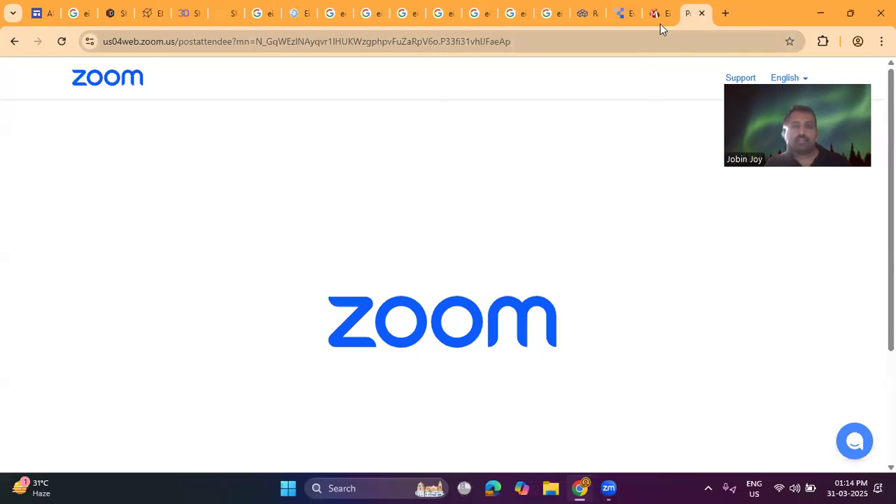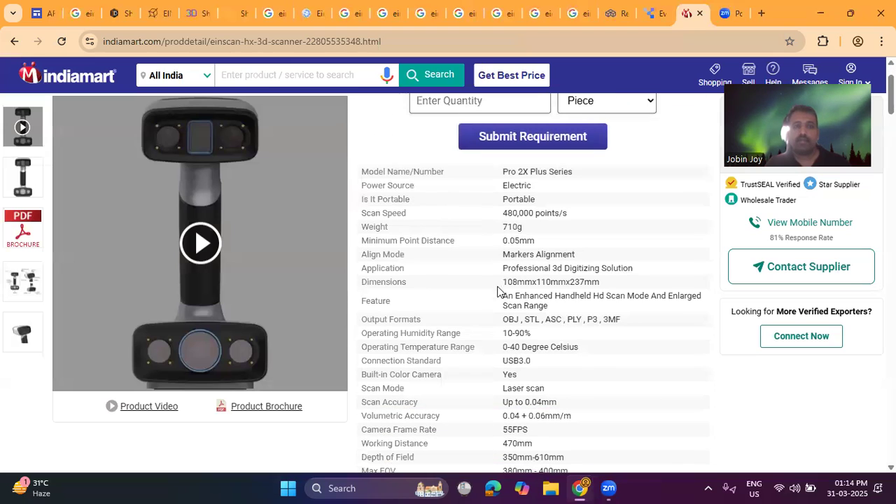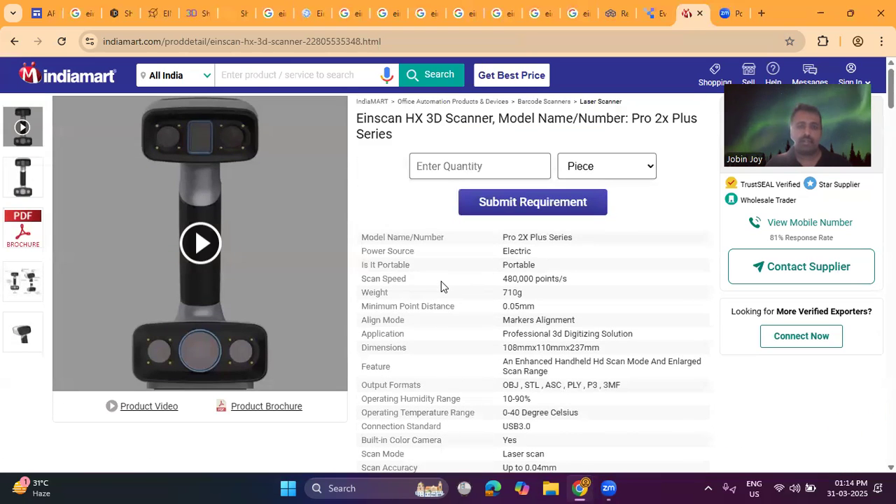This is another image. These are some of the specifications related to this Einscan Hx 3D scanner. The power source is electric. Is it portable? Yes, it's portable. The scan speed I already mentioned: 480,000 points per second.